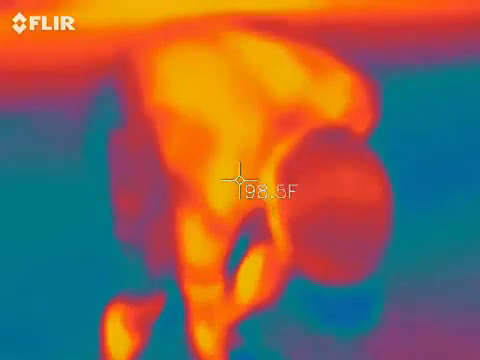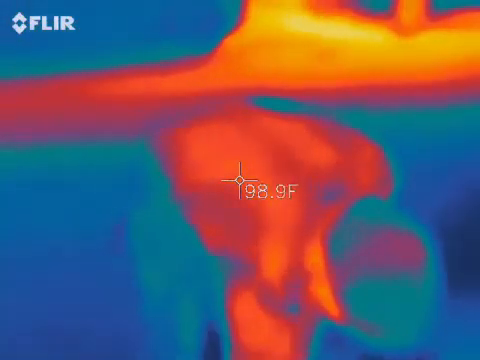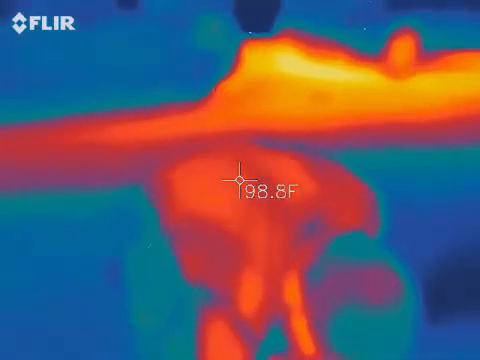What do we want to go with next? I don't know. Yeah, this is going on. Is that? You got it on that side? I don't know if it was that side or this side.